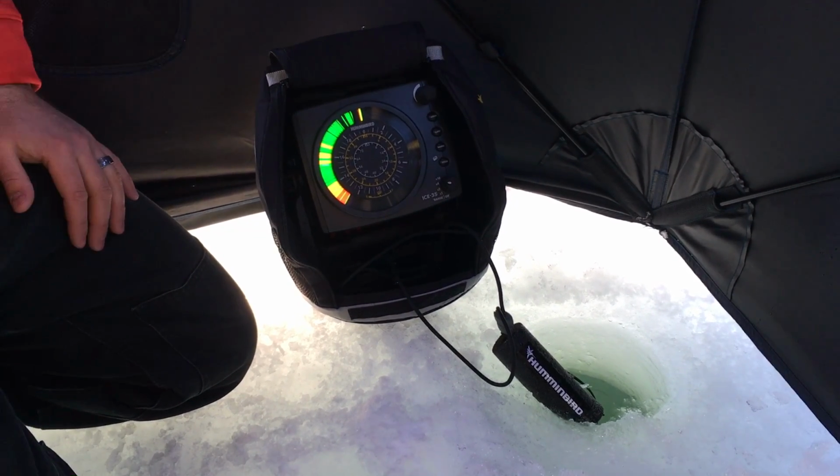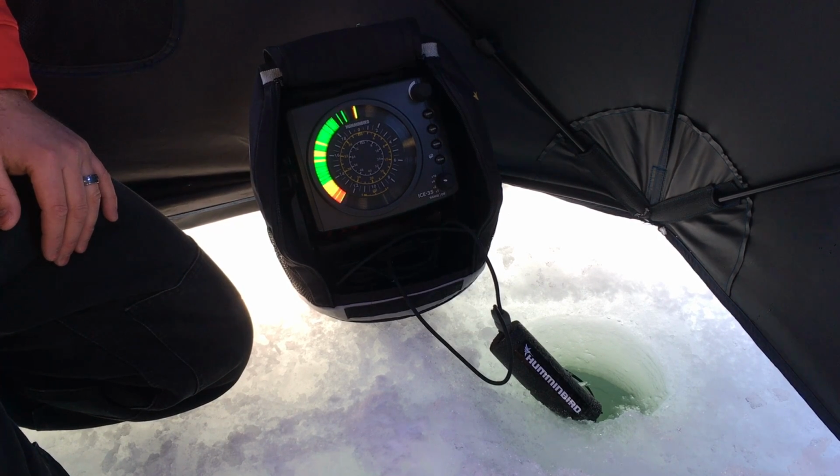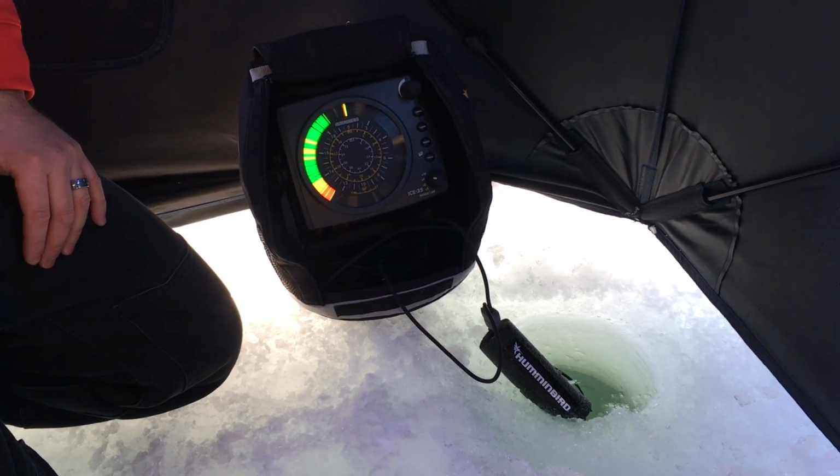I really like this flasher so far. I've only had 2 or 3 outings with it, so I can't really speak to the longevity of the unit, but pretty easy to use and some good features for the money.